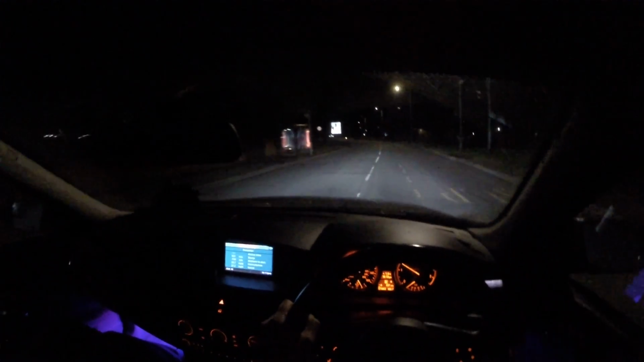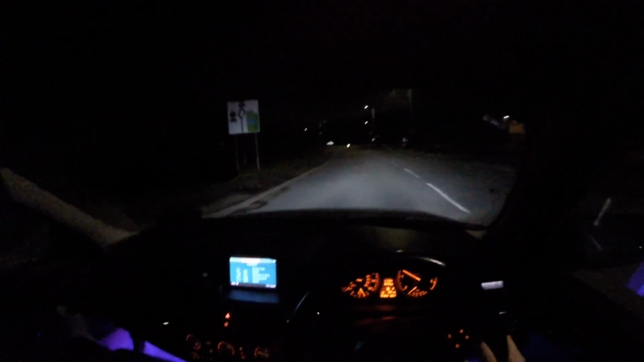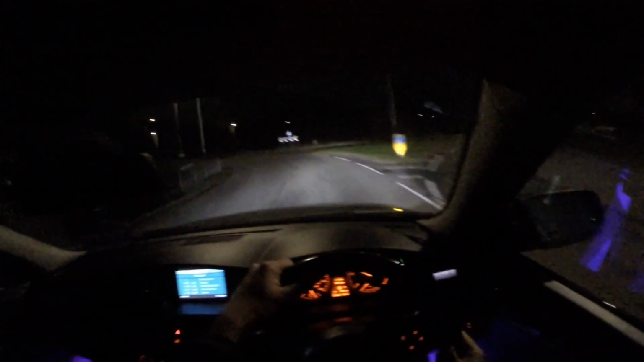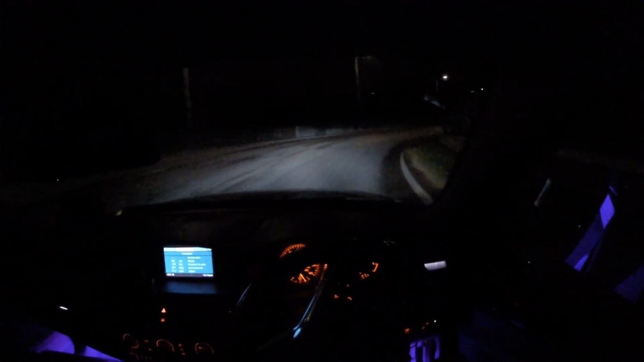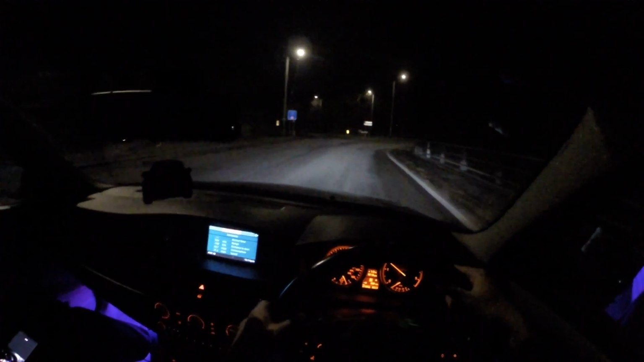Ooh, look at that. And your indicators still work on this car. Look, guys. BMWs have indicators. I just figured it out, guys. Go on the motorway, lads. Look, the road is quiet today at this time, which is nice. Sometimes it's packed. Right. Ah, you bastard!